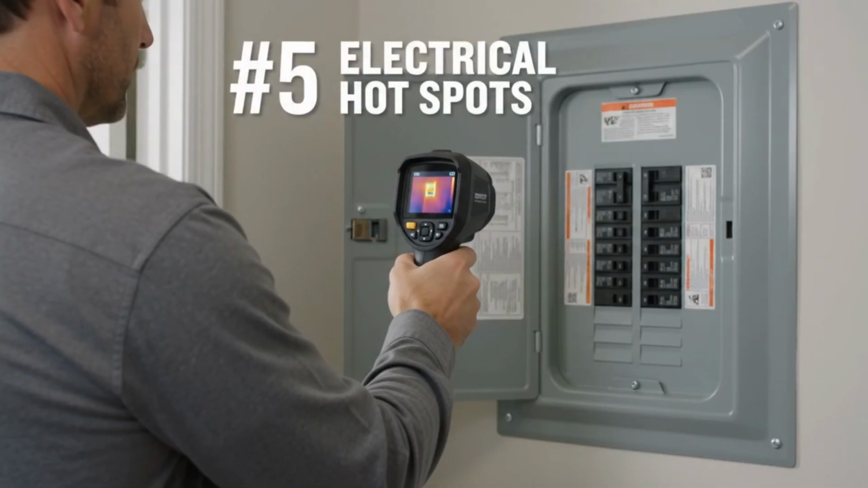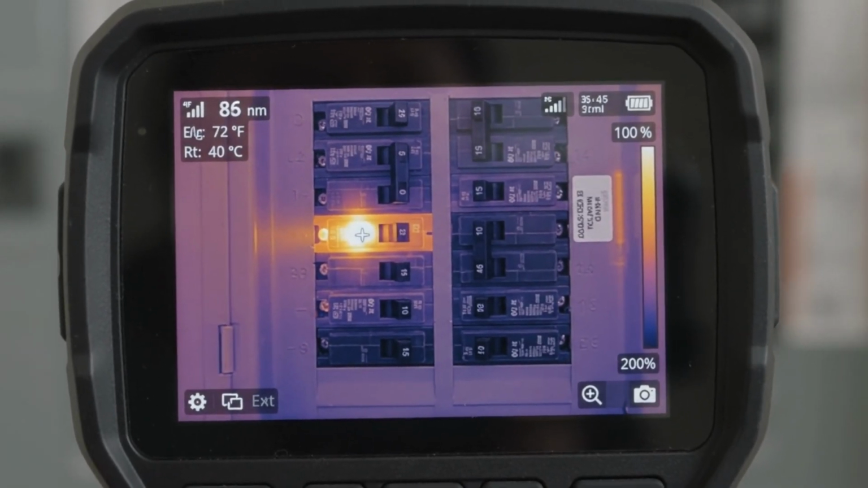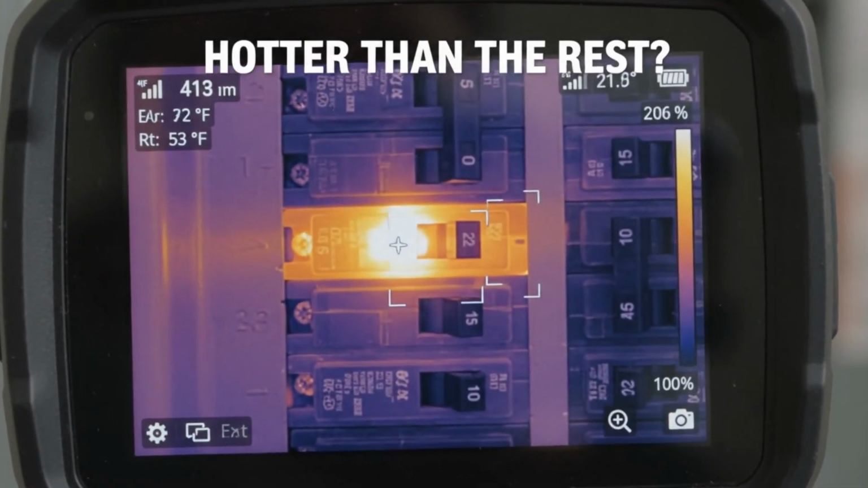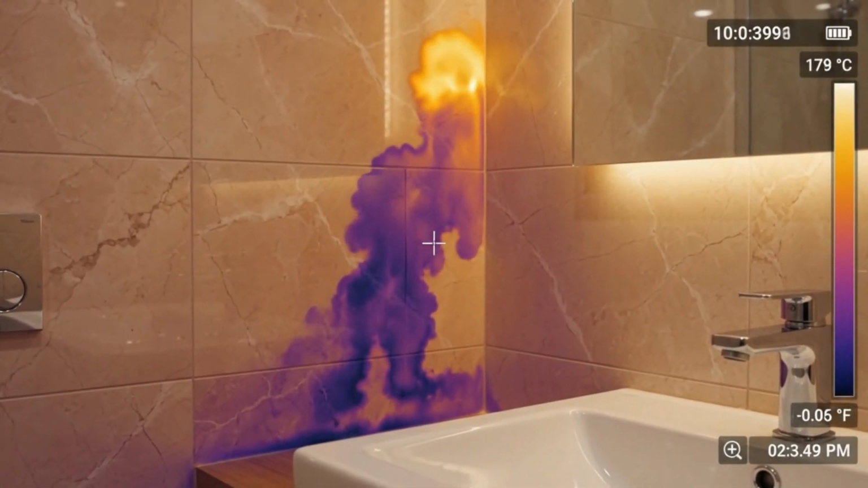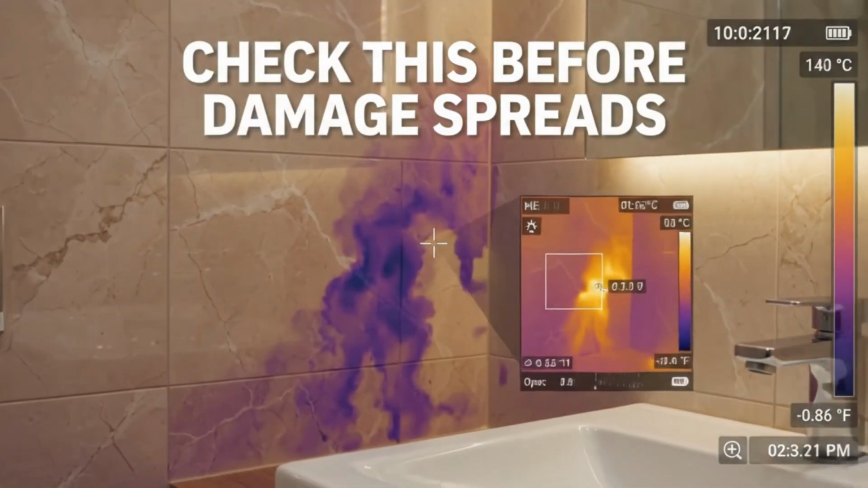Number 5. Electrical hotspots. An unusually hot breaker or connection can stand out before the problem becomes obvious. That's a warning sign worth investigating safely. Number 4. Hidden moisture. Moisture can change surface temperatures and help reveal where a hidden leak may be. It won't see through the wall, but it can give you a valuable clue.